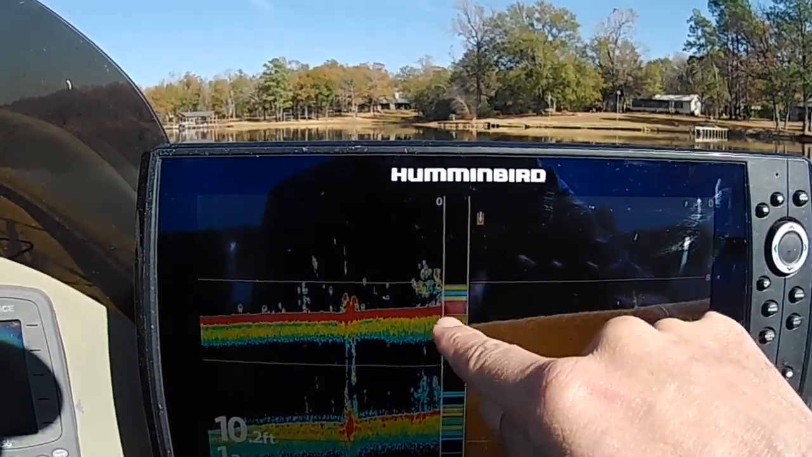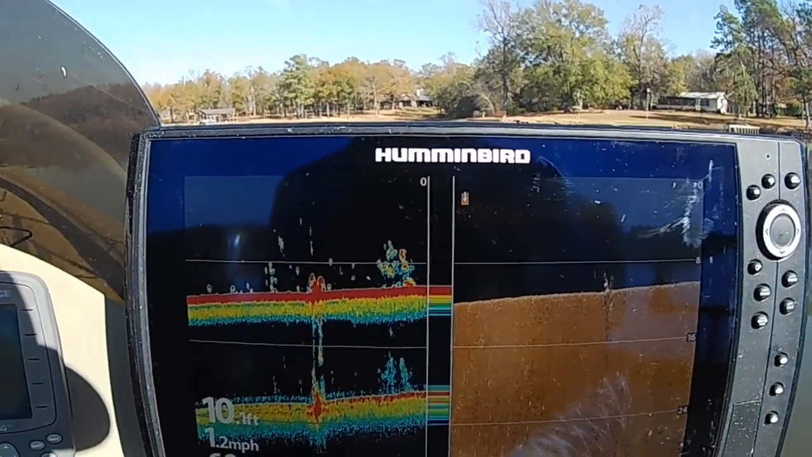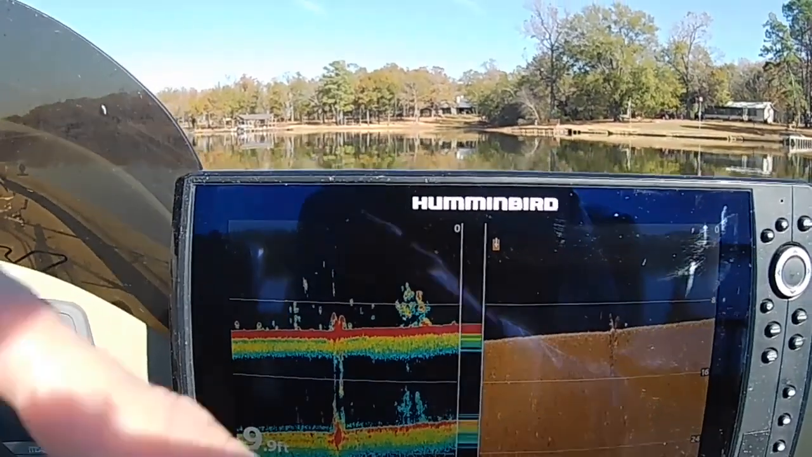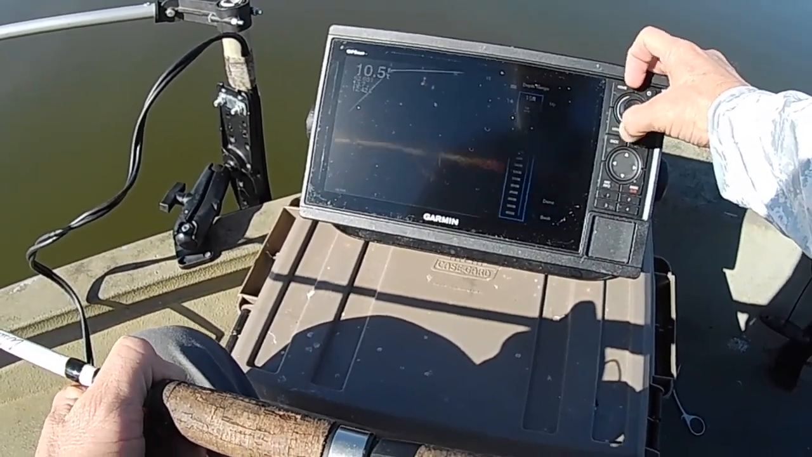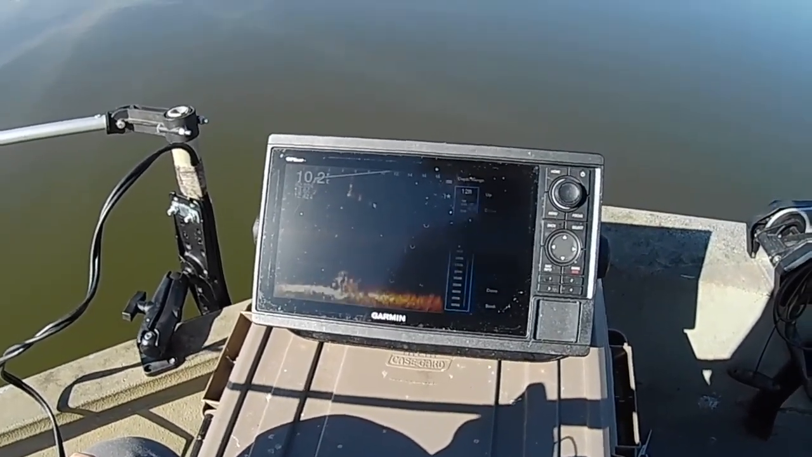Now this could be a school of gizzard shad because there's so many, but it also could be a school of crappie too. So what we're going to do is I'm going to throw the Livescope over, see if I can't catch a few of these. And let's see, we'll adjust the depth on this thing. We're going to get it down. Let's see, we're in 10.5 feet, so we'll go down to the bottom being 11.